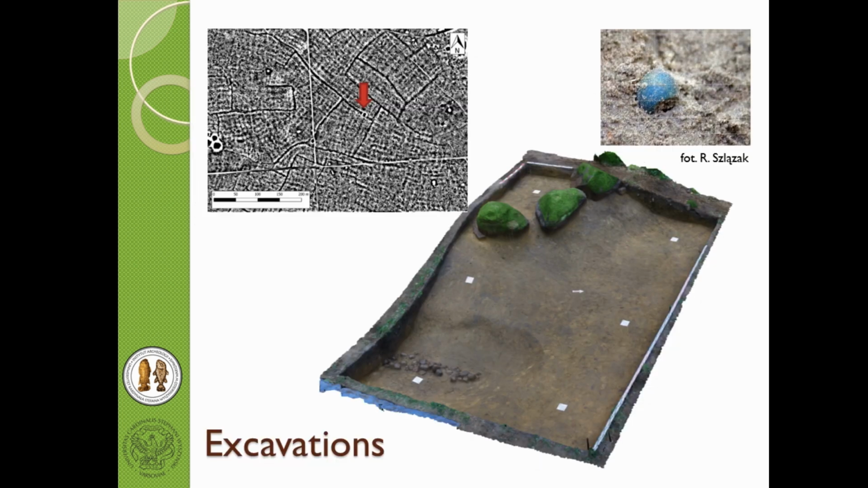And of course, we conducted excavations. We chose the most promising sites and made the excavation. This is one of the barrows from the medieval period, with remains of bones, and we found some of the best artifacts there.